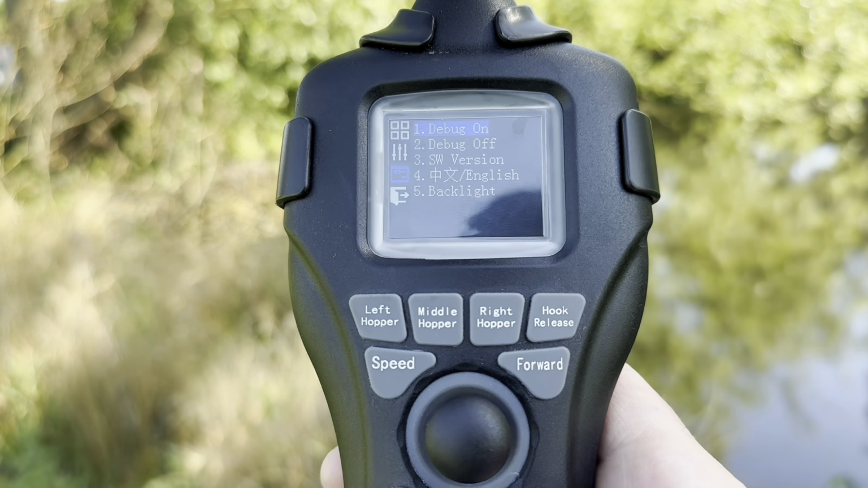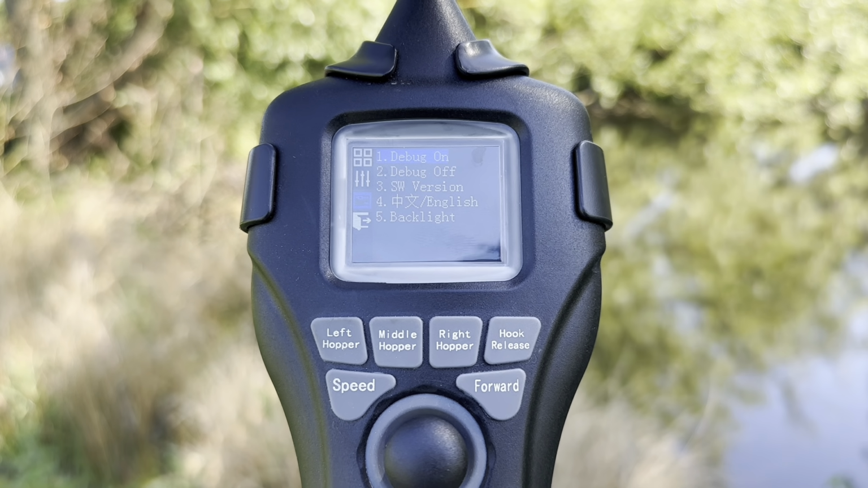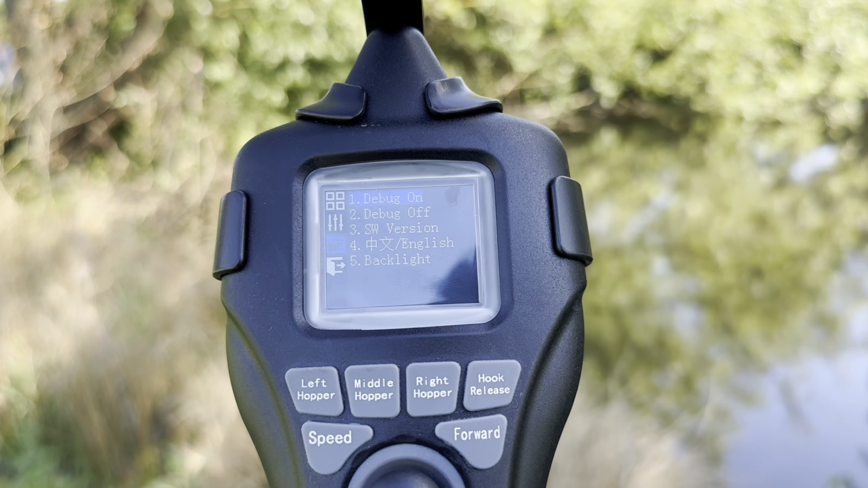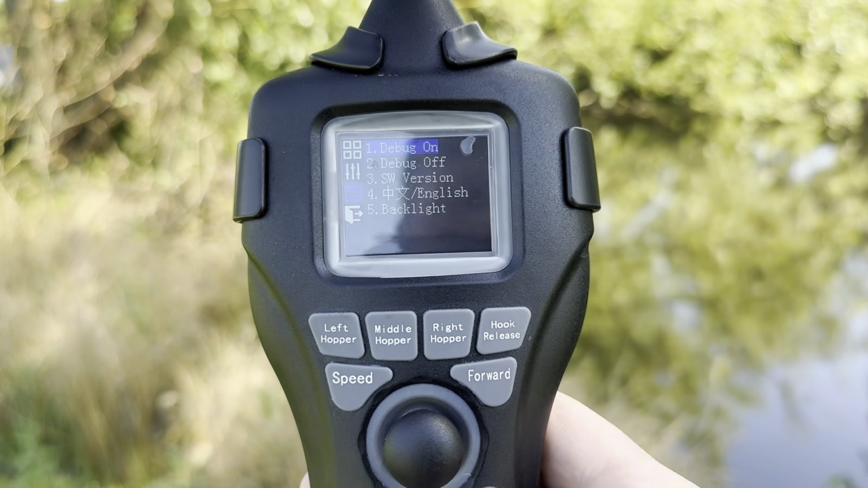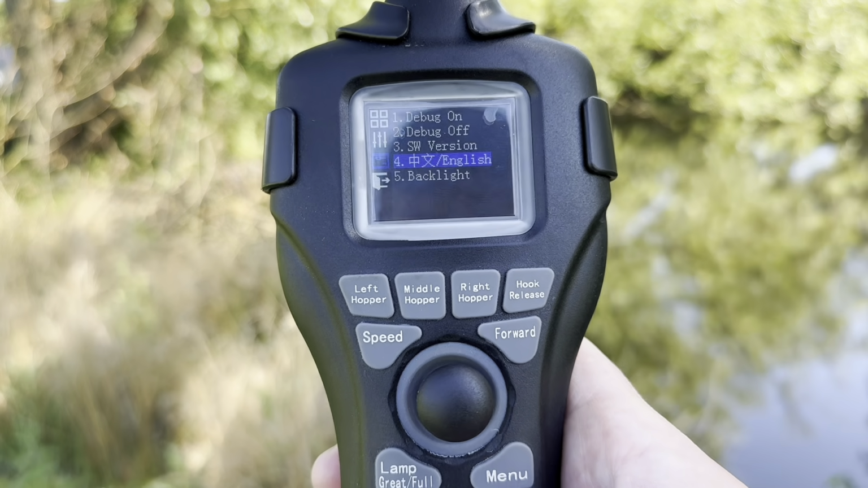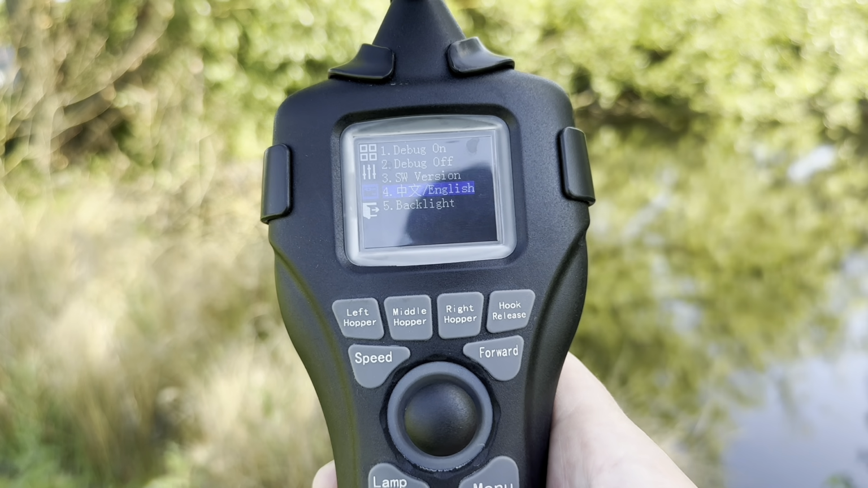So let's go into the third, where, again, pretty much all of this should not be needed. Debug on, debug off, again, is all to do with diagnostics. SW version is also to do with your serial code. Again, you do not need to know any of that. Number 4 is quite an important one. This is your language, your dialogue.